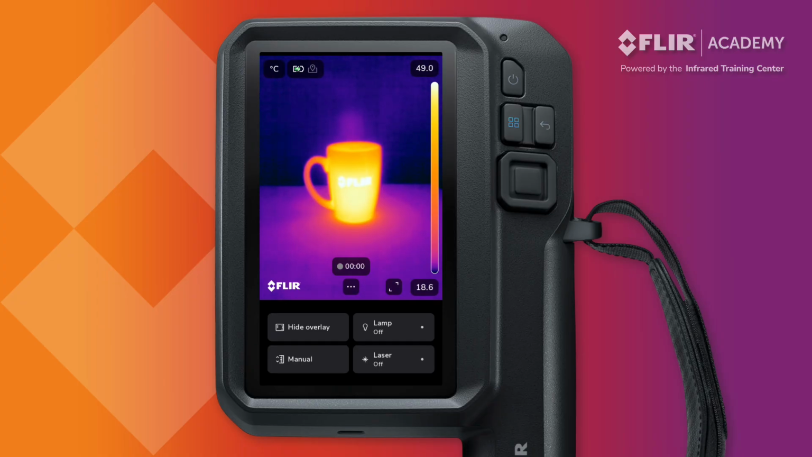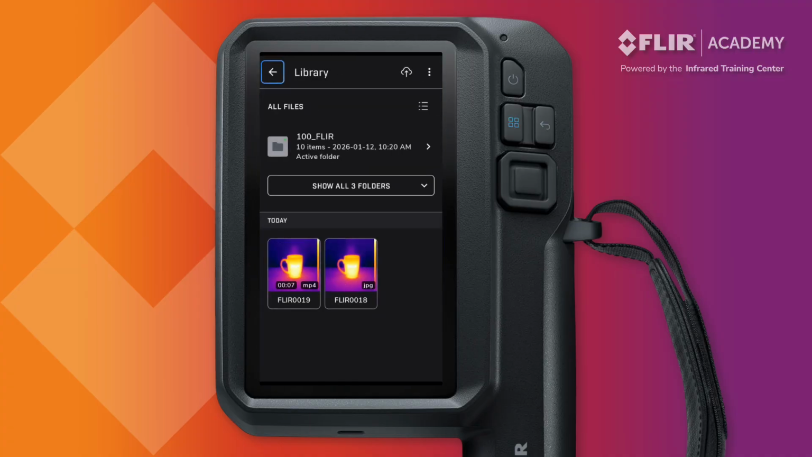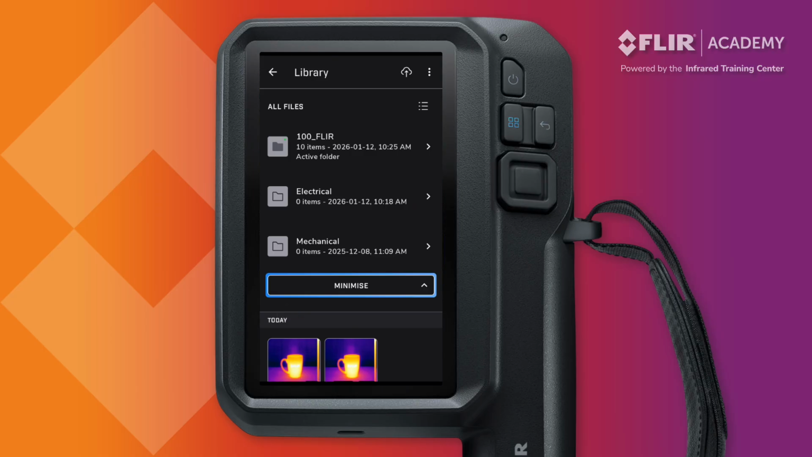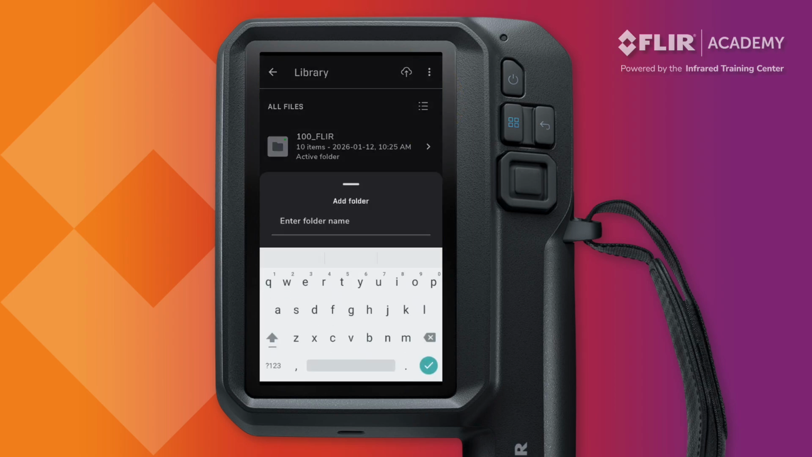To view your saved data, press the Menu button to navigate to the main menu and select the Library app. All images and video are stored here in folders that can be customized to keep your data organized. Data that has been recently saved will also be displayed as thumbnails. To add a folder, press the three dots in the upper right corner of the screen and select Add Folder. Name the folder and press the green check mark to save.